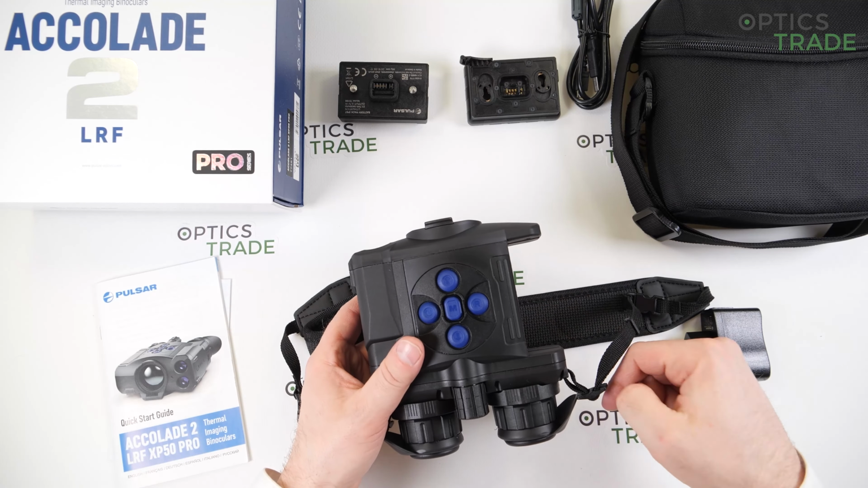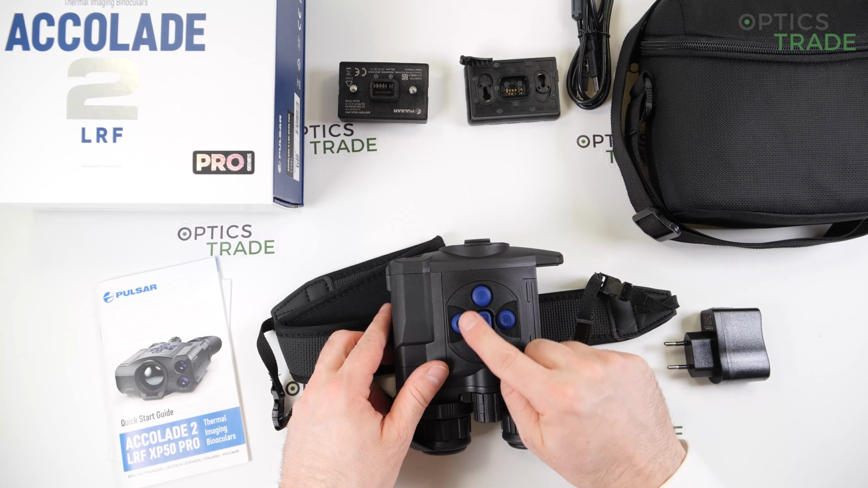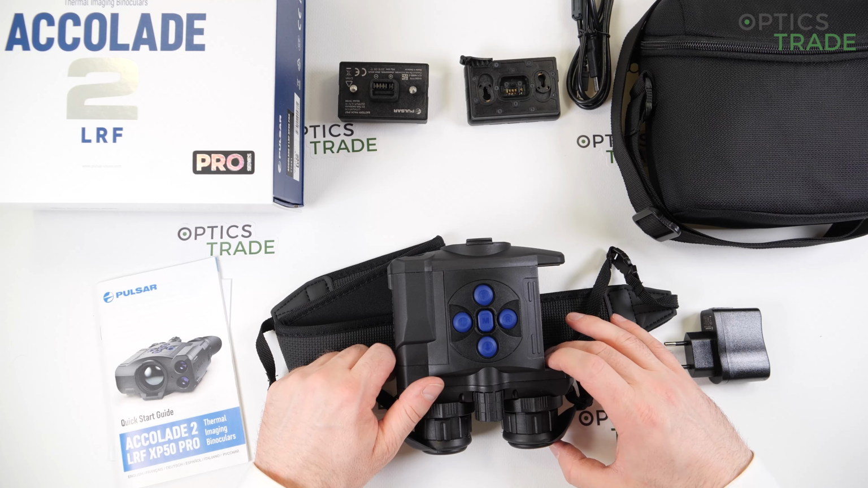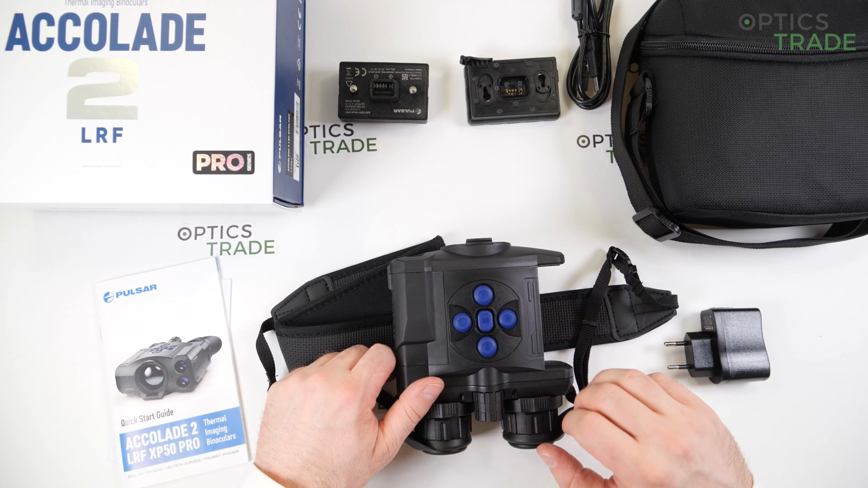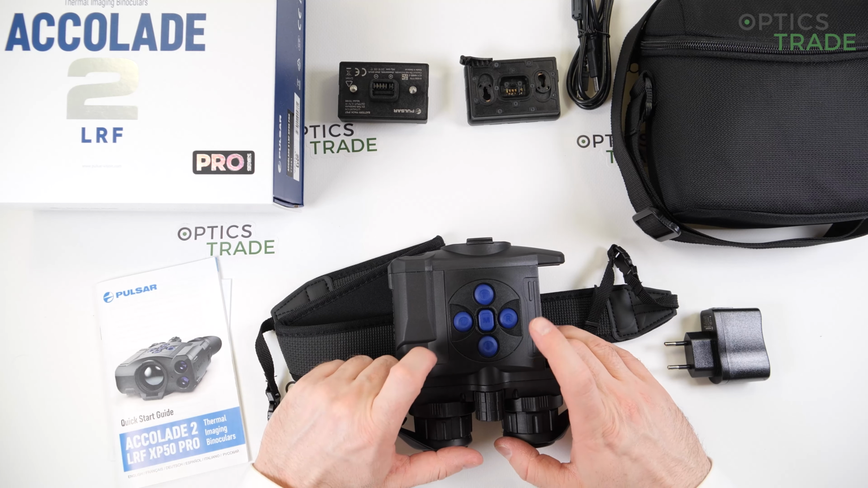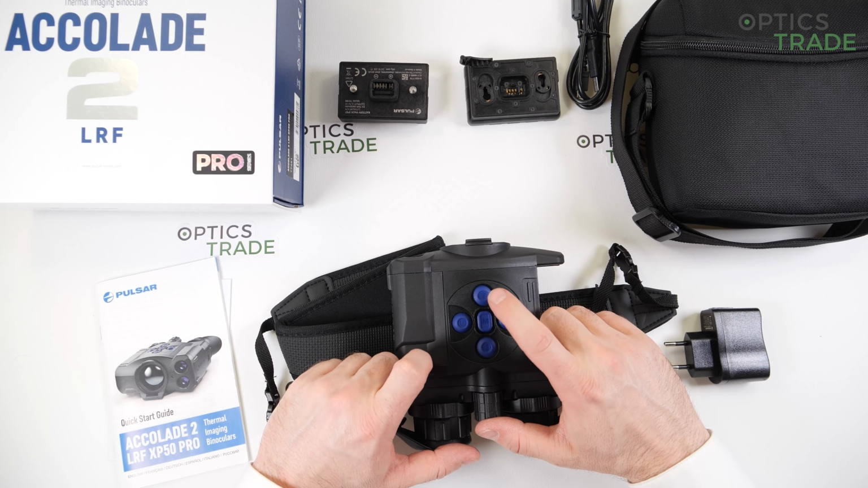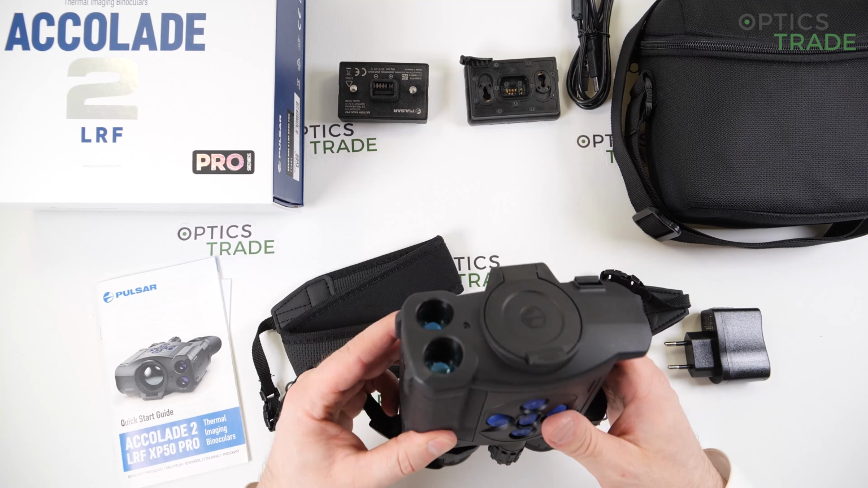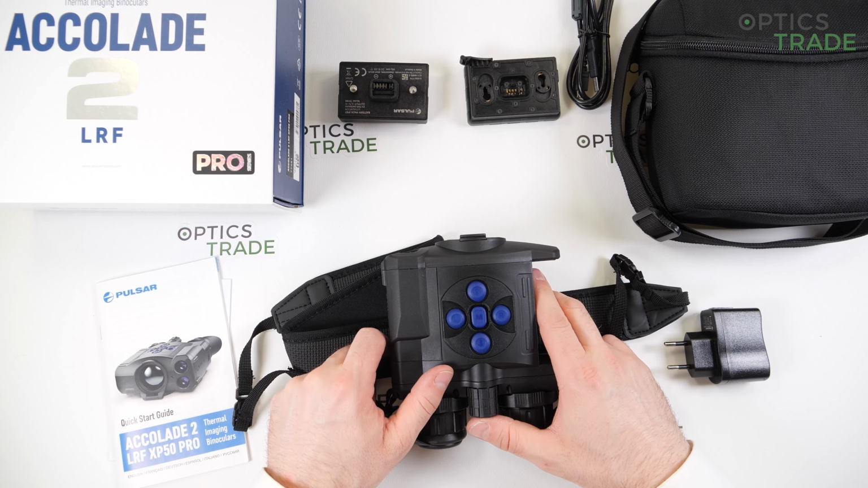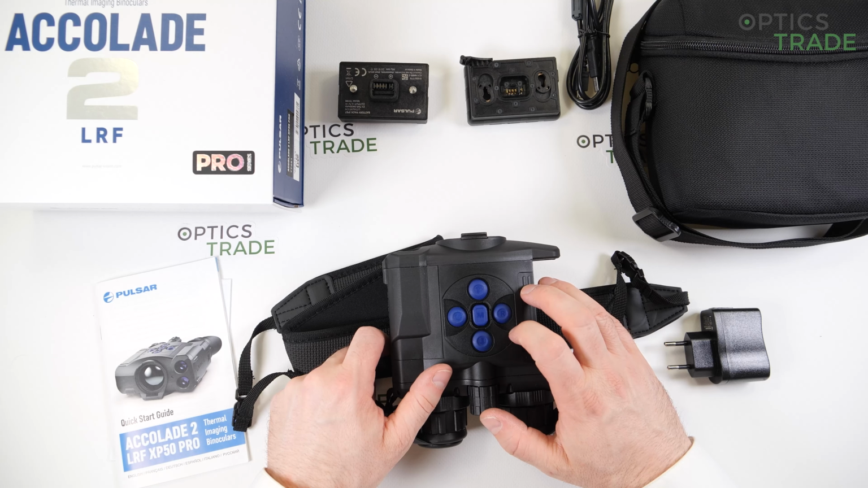Really, really nice. The menus, as you can see, this Pro version has all the buttons in blue. So you're immediately able to see, okay, this is the Accolade Gen 2 XP50 Pro, because all the buttons are blue. The center button is for menu. The left button is for turning on and off, and recording. This one, if you're not in the menu, will start the range finding feature. It works all the way to 1000 meters, which is really, really useful with thermal imaging. And then if you're inside of the menu, short press gives you some basic options, the long press gives you advanced options.